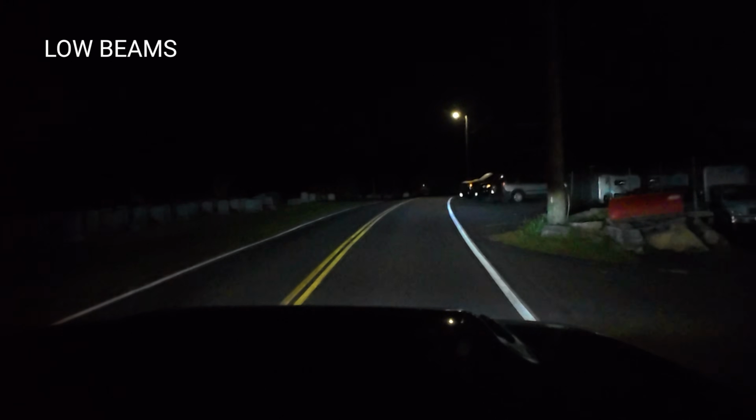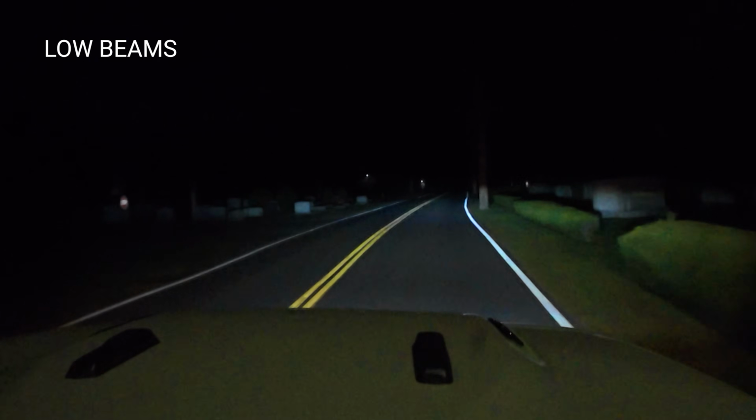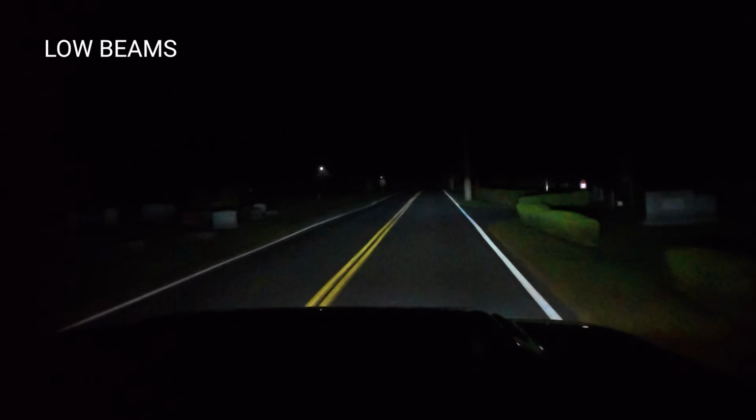Strange about this light. It's got a great cutoff line to the top, but it's got absolutely no line to the bottom.